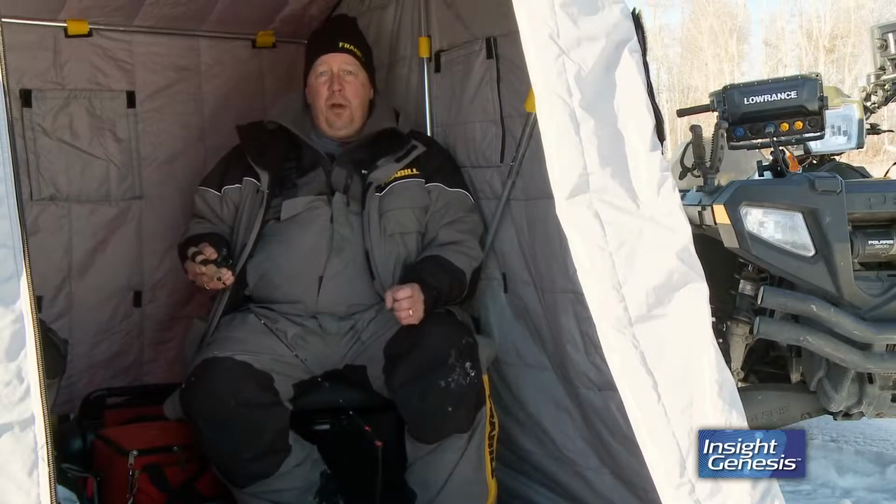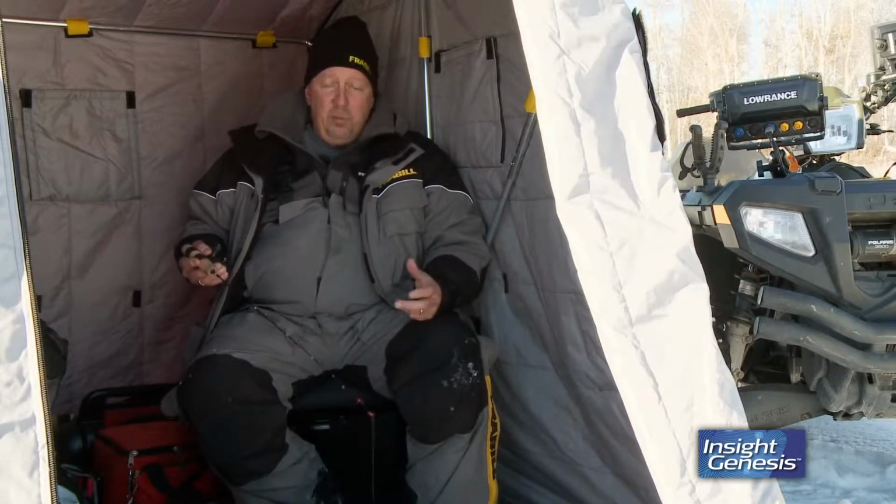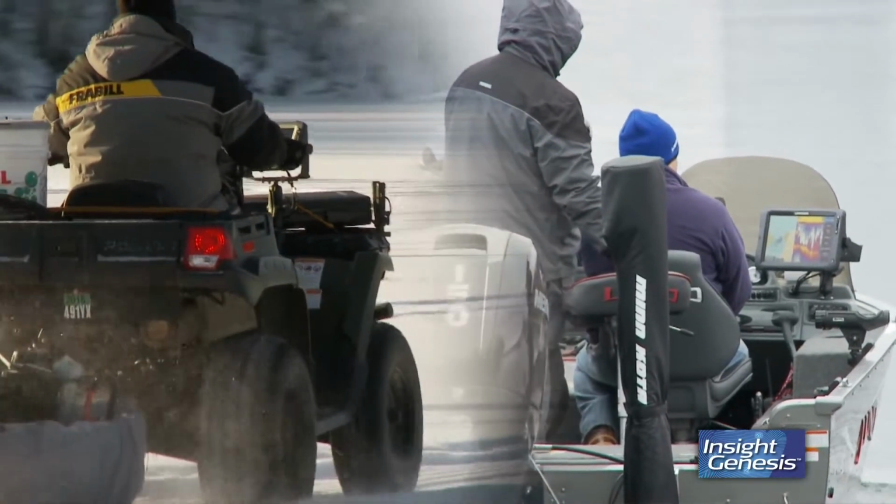With Lowrance Electronics, I can simply take them off my boat, mount them on my four-wheeler, my snow machine, plug them into the accessory plug, and boom, I'm ready to go. I've got my mapping on that unit and go on the ice just like I would be on open water with my boat.